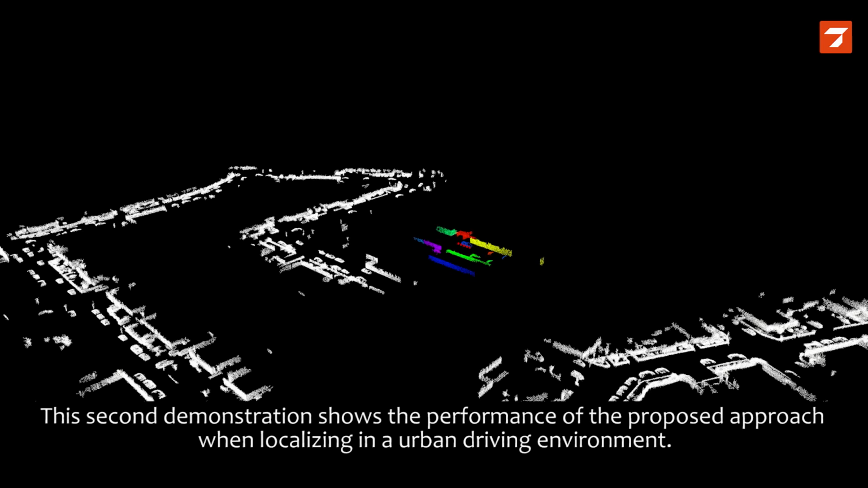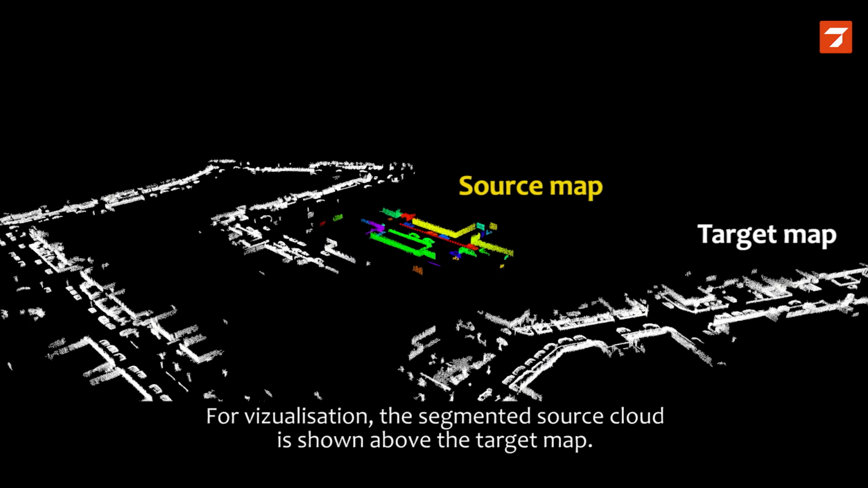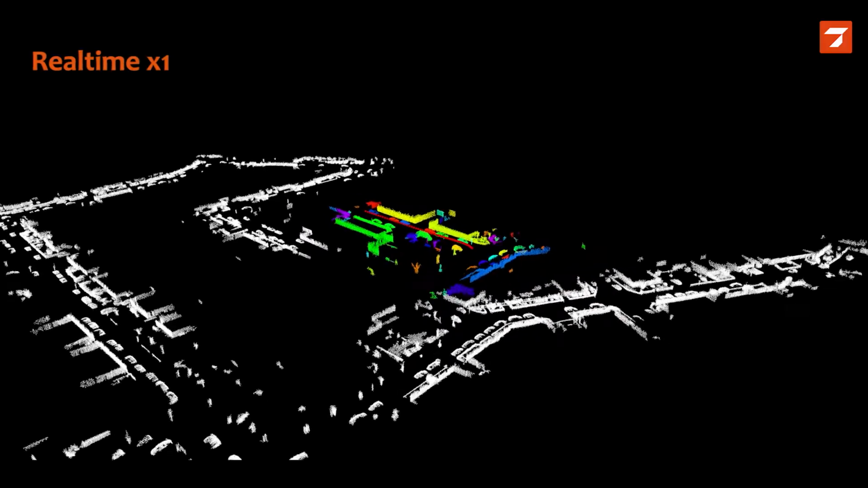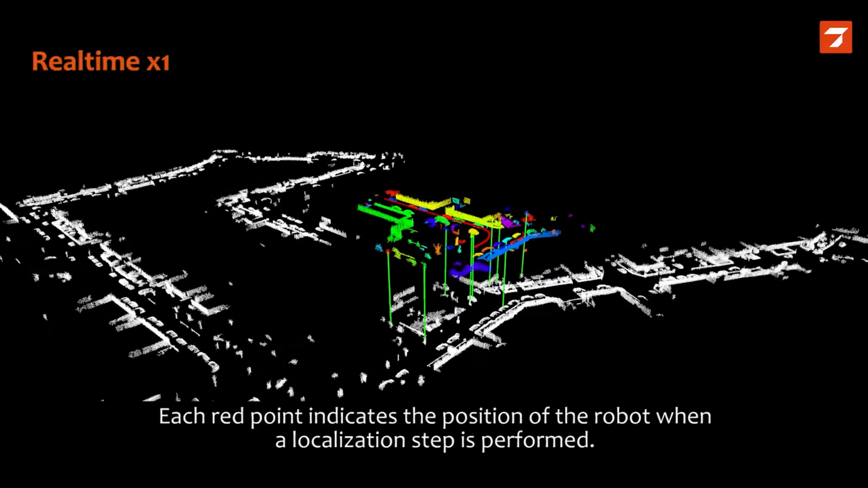So now we'll show a first demonstration of the SegMatch approach. In this case, we're doing global localization against a target map built from the KITTI dataset. So the target map is in white, the source map is in color above. And once again, we'll show with these green correspondences when there's a valid localization happening.